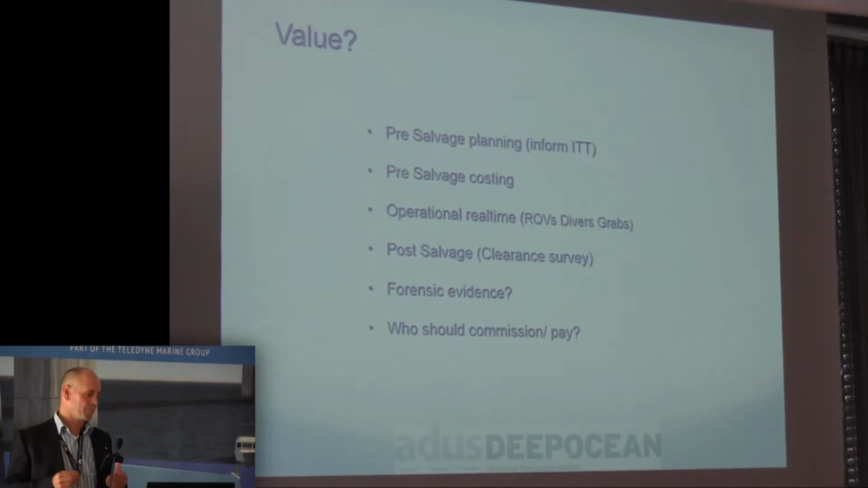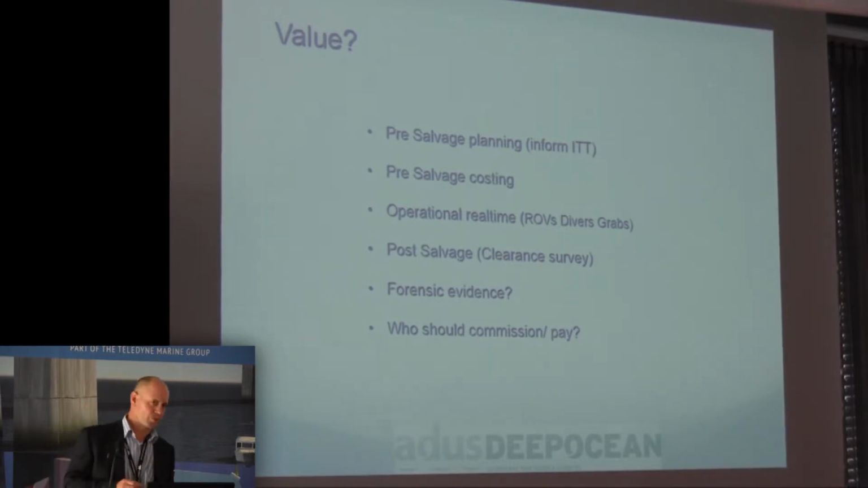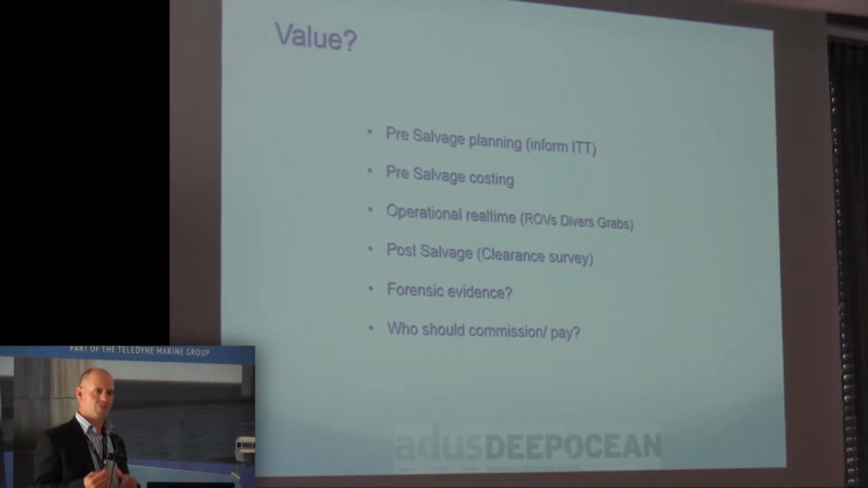So again, the value: pre-salvage planning, but of course we can take this into other sectors. We can easily use our data in an operational sense in real time and start flying ROVs and divers around the wreck form, to give us a better understanding of where people are going and what they are doing. Then post-salvage, there's the clearance side of things, and then the forensic evidence. Some of our surveys have been used in the legal arena to prove clearance and that sort of thing.